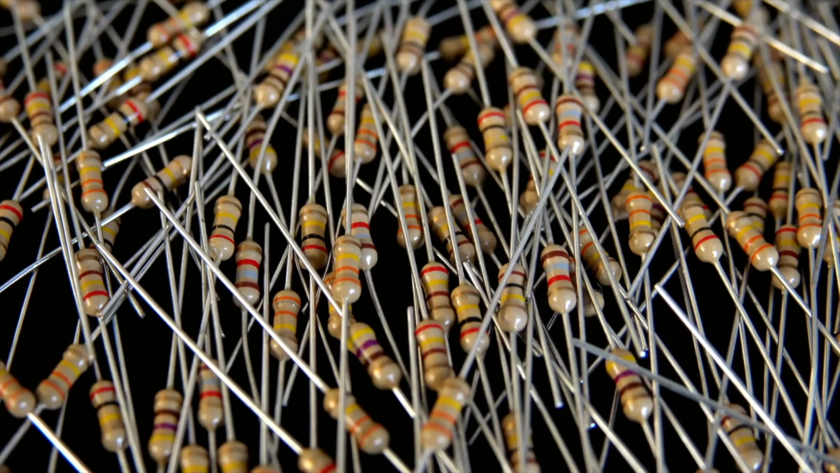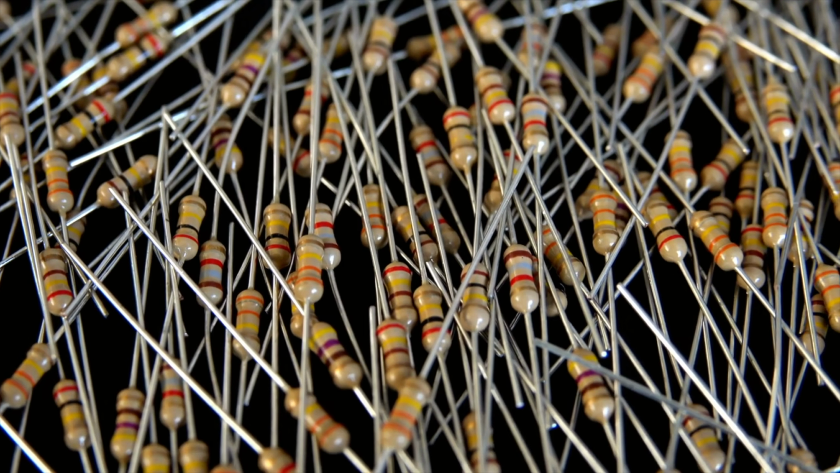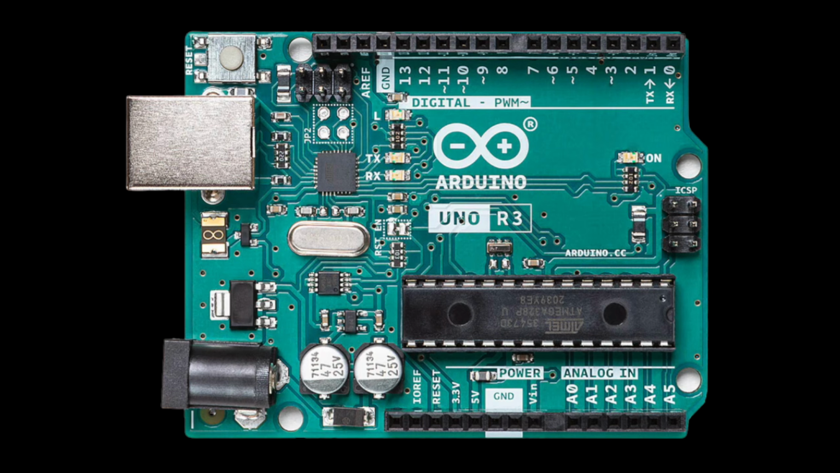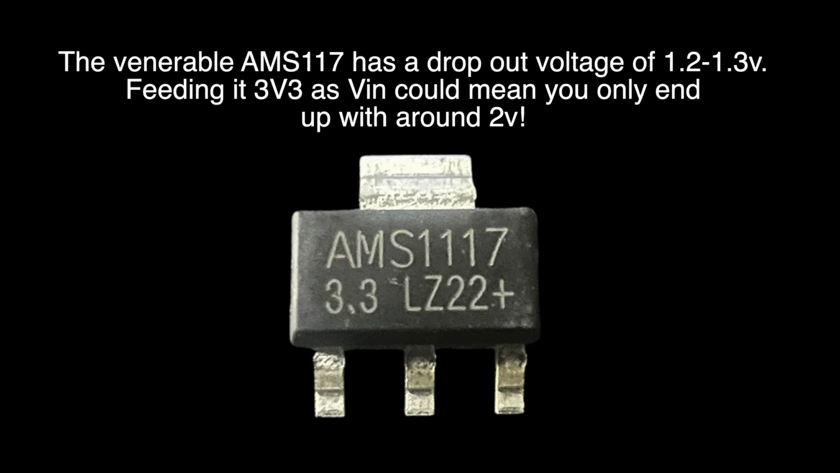A lot of I2C problems come down to pull-up resistors. Some modules don't have them at all, some use very weak values. Many Arduino-compatible modules have a 3.3 regulator on board. This is due to the fact that many early Arduino boards were 5-volt systems. Powering them from 3.3 volts can almost work, which is worse than not working at all.